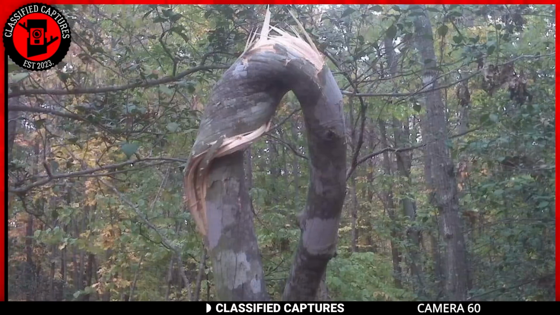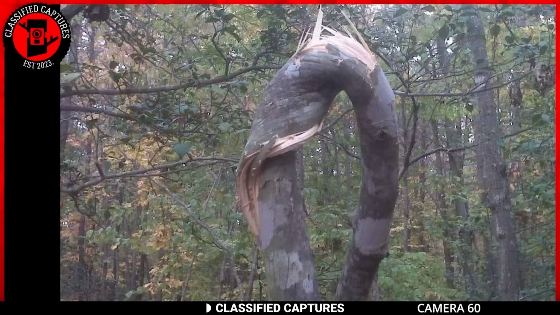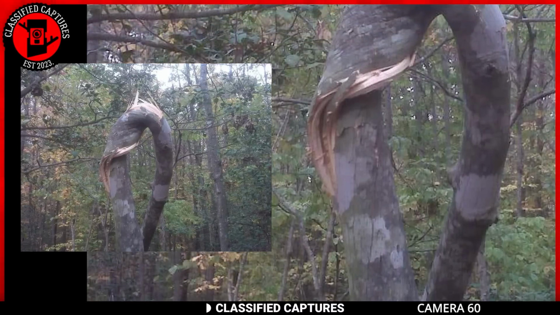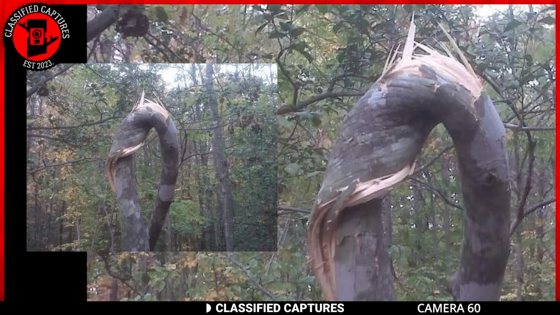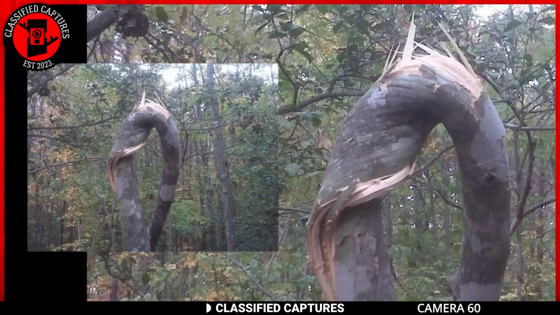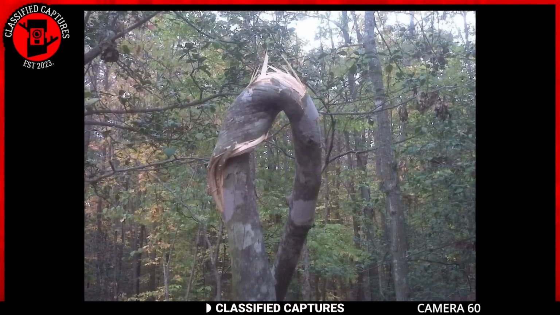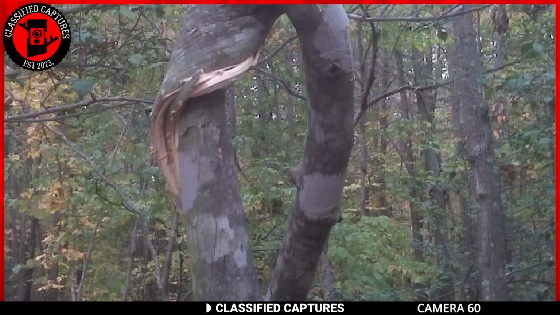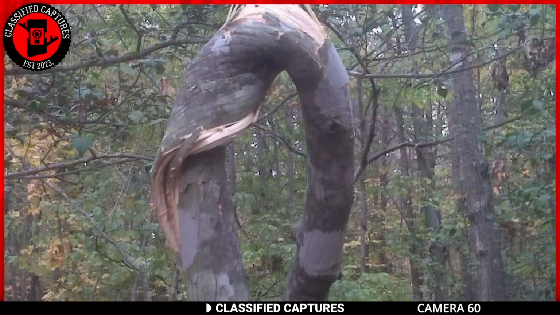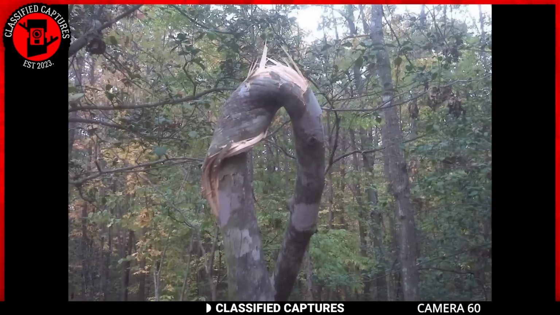Many have speculated that such twists and bends in trees could be the signs of Bigfoot's presence, marking their territory or communicating with others. Others think it might be the result of powerful weather phenomenon or even human activity. Local legends and folklore often speak of creatures with immense strength, capable of bending trees and moving boulders. Could this twisted tree be another piece of evidence supporting these stories, or is there a more scientific explanation that we haven't considered yet? Share your thoughts.